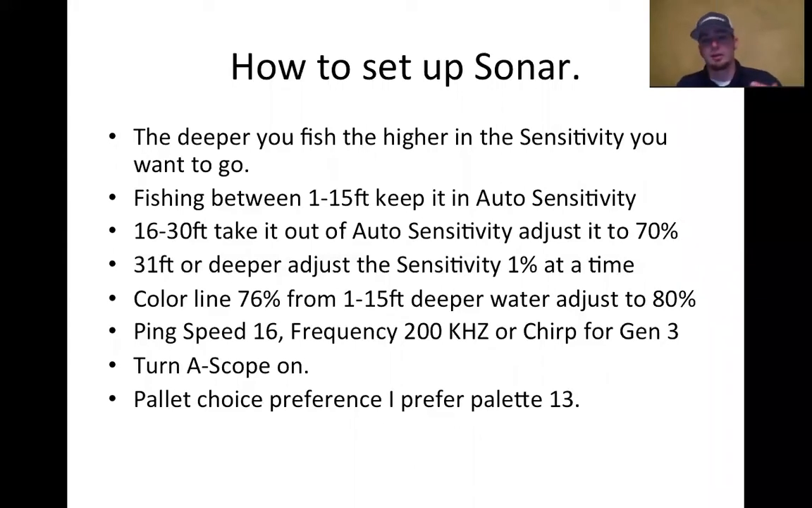When you're out in that 10, 15, 20, 30 foot range, when you're, say, 5 foot throwing a spinnerbait to a piece of wood, you're just basically trying to find water temperature. That's all, you're not looking at the bottom all that much. So, with the sensitivity, that's going to allow for the screen to be more responsive.